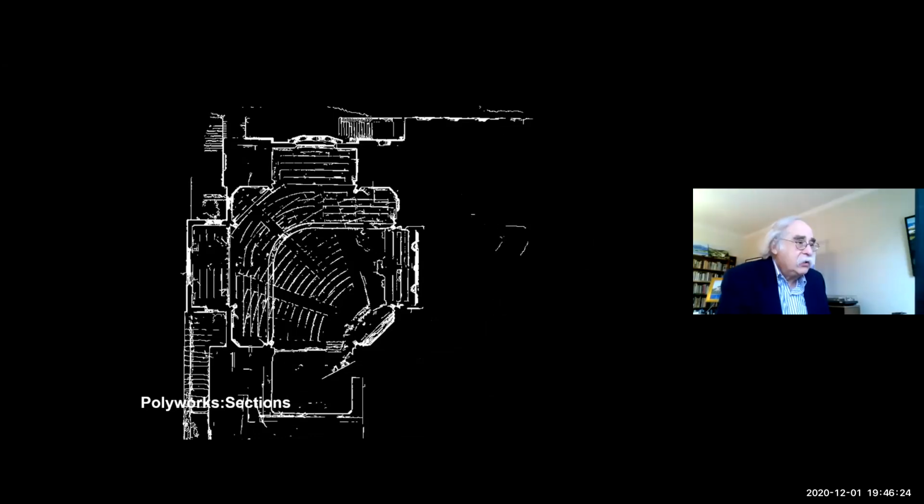In fact, you can actually measure the openings of the windows.